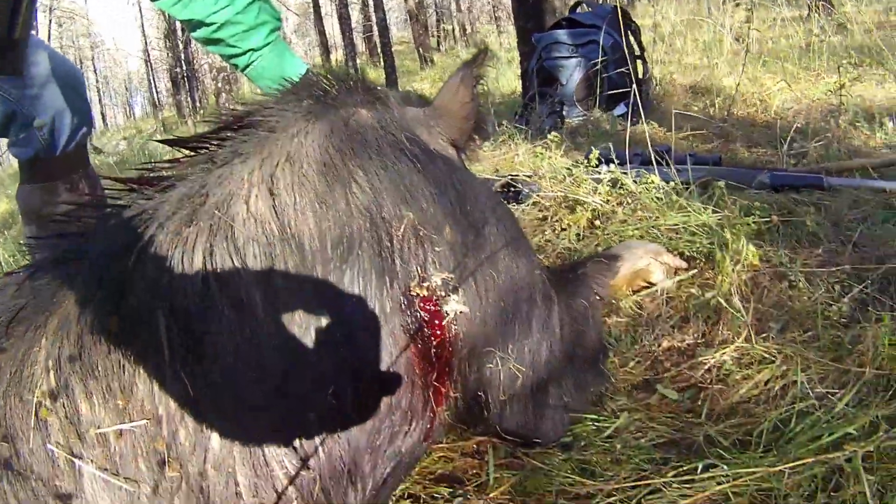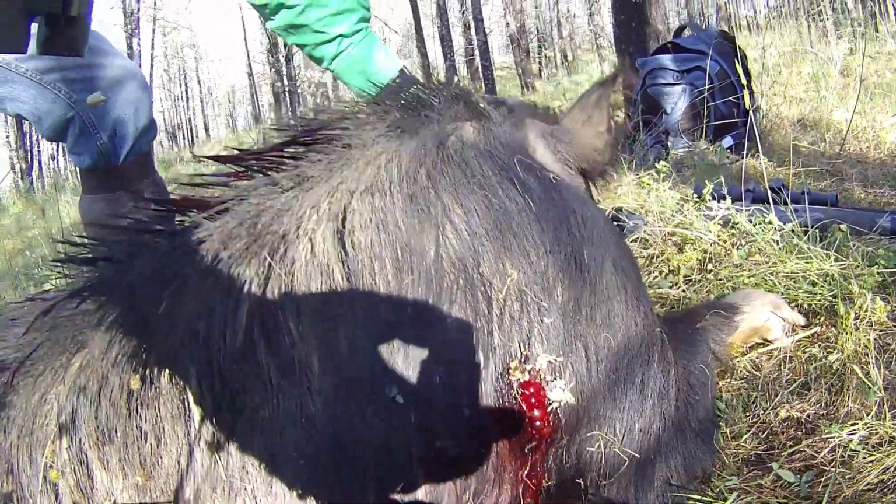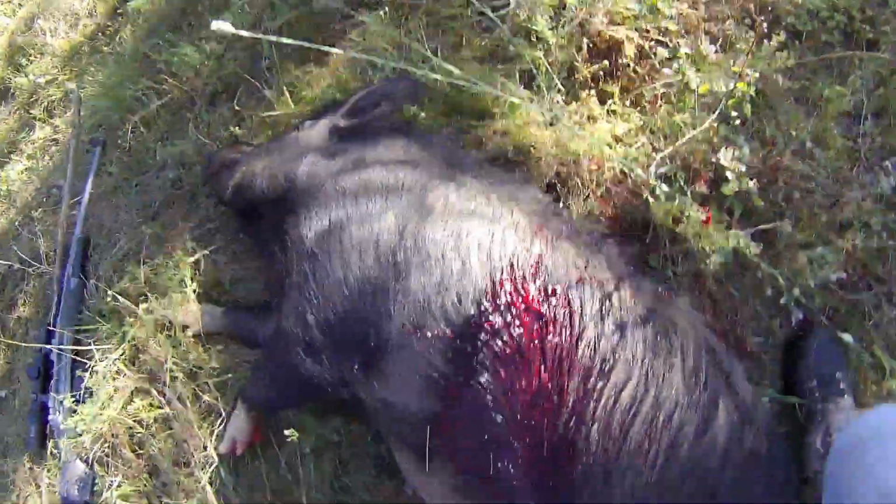Probably could have got more than one, but as soon as I hit this one it ran off, and I was more concerned with where did she go, let's make sure she's put out of her misery. And there's pigs running in front of me, but I was ready for another shot with this one if need be, but wasn't necessary. That's the entry wound, which is pretty much where I was aiming for, and that's the exit wound.